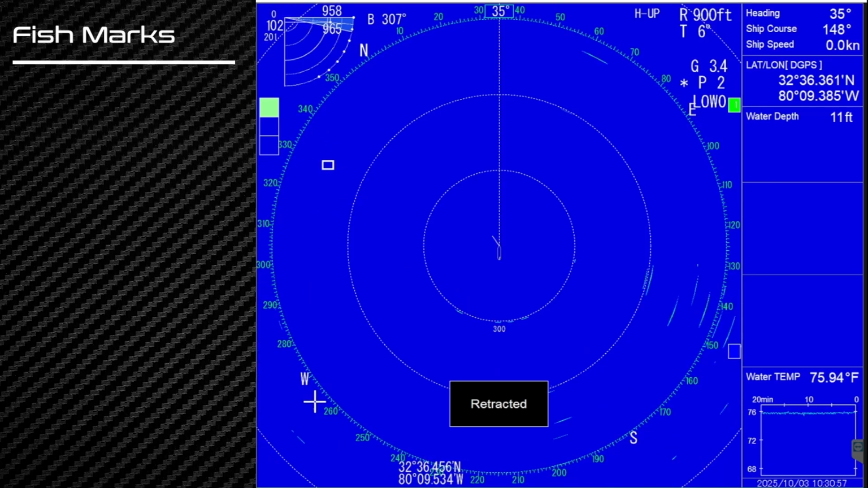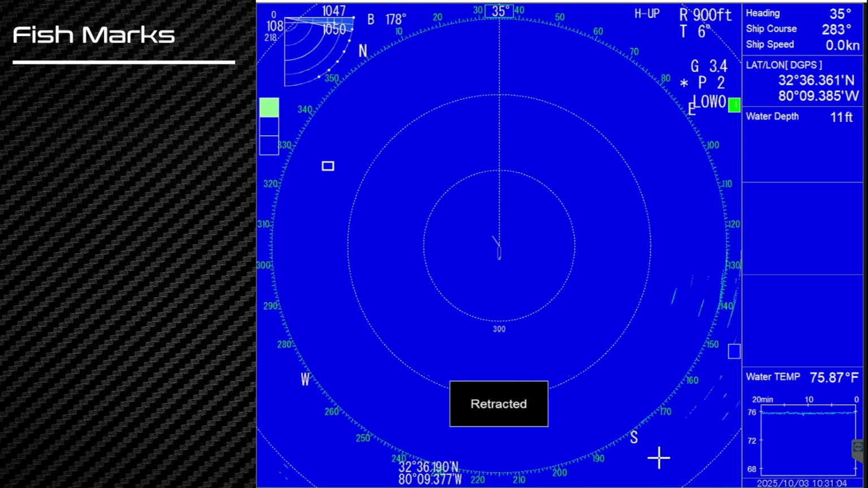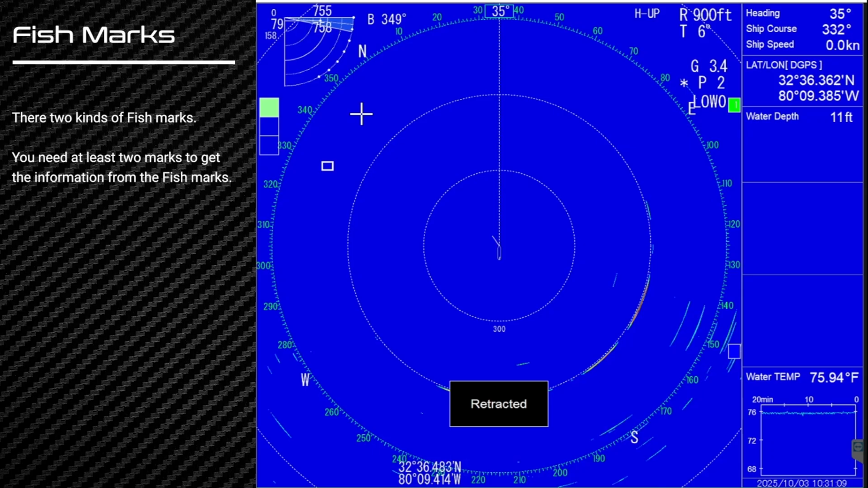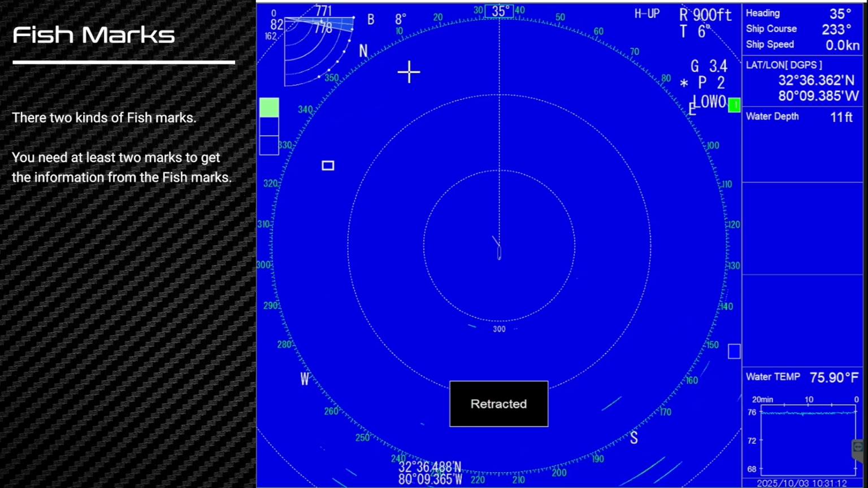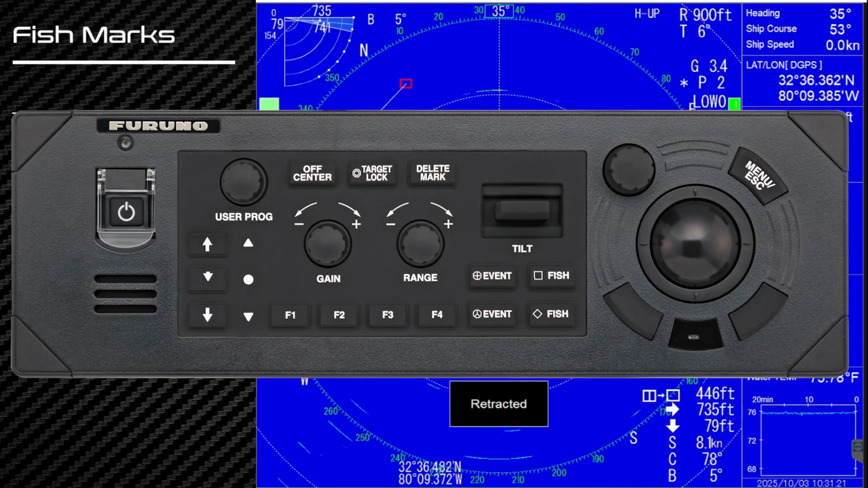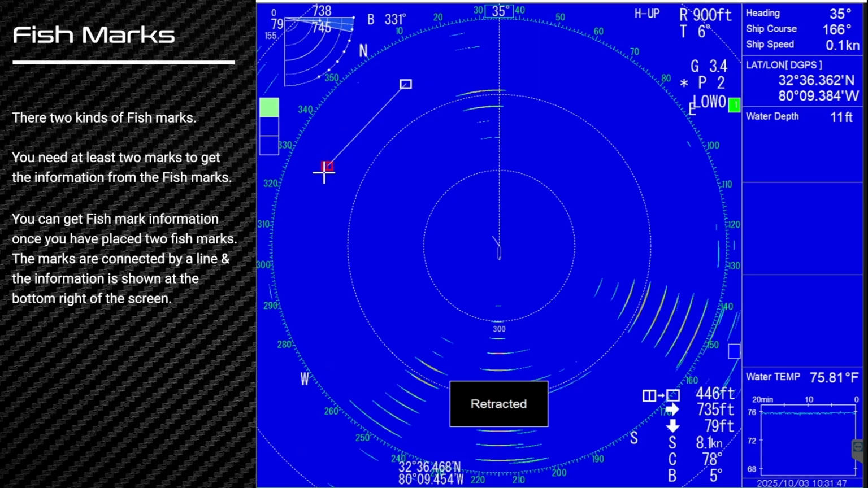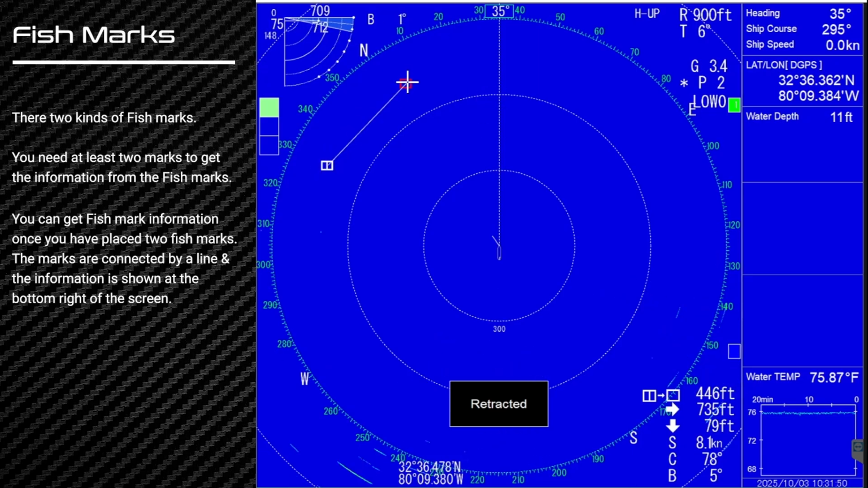And notice that down here on the lower part of the screen, we don't have any information. Okay. The way the fish event works is it requires 2 marks to calculate some information. So I'm going to move my cursor off, and I want you to hit the fish event number 1 again. Right. Once we have 2 fish marks down, it's going to connect the line between the original fish mark and the most recent fish mark.